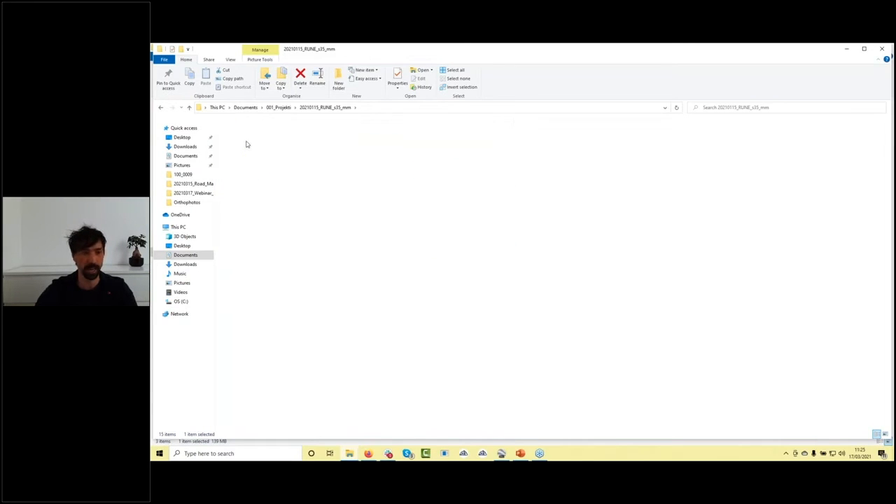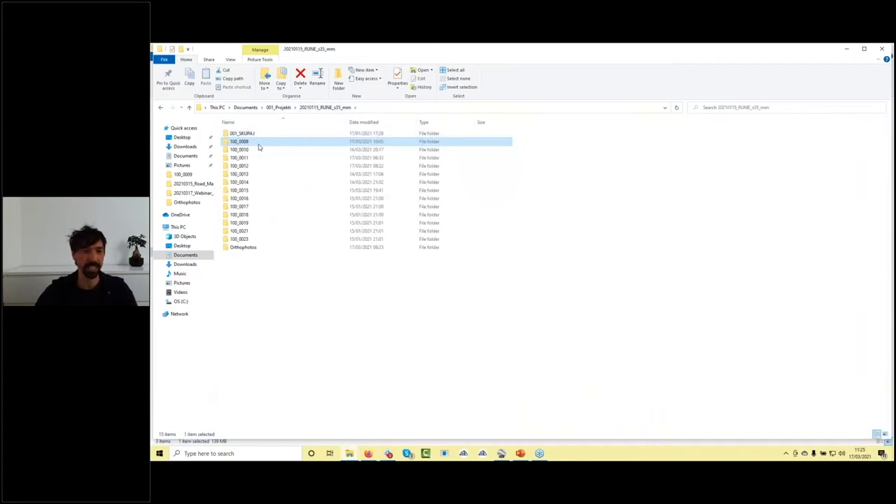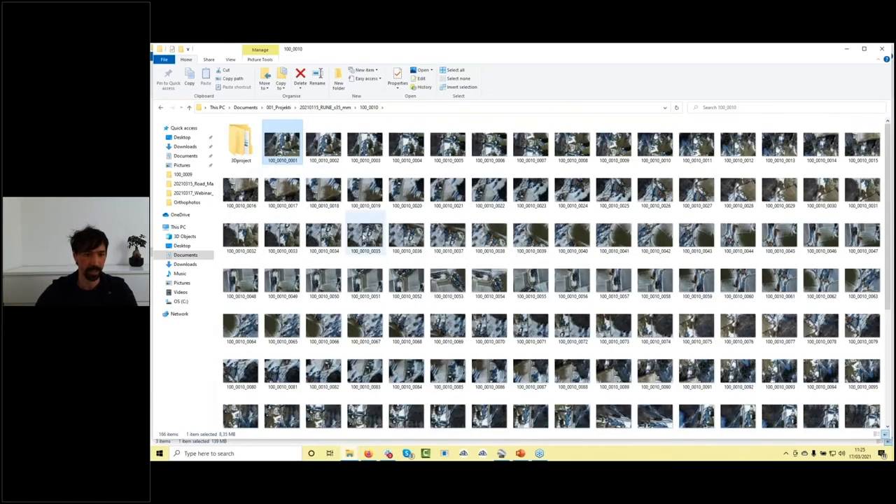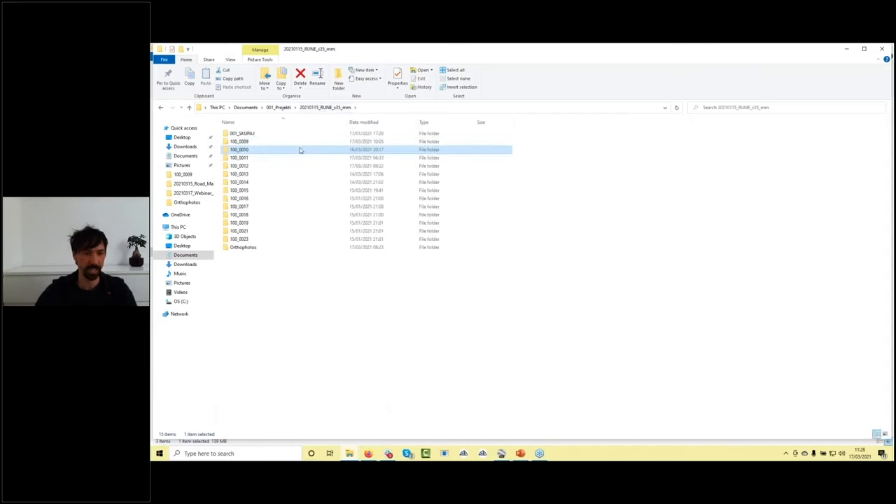If I open this one, I have here, for example, 169 images, and then the next one has about 156 images, and so on. So we immediately have a folder for every flight, and then we can decide how to process this data.